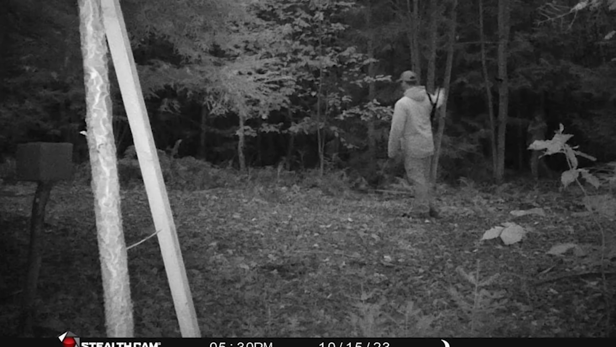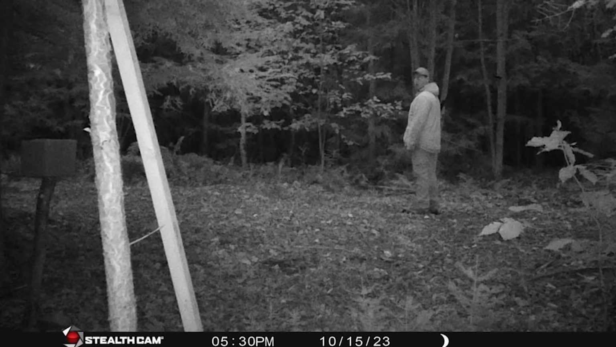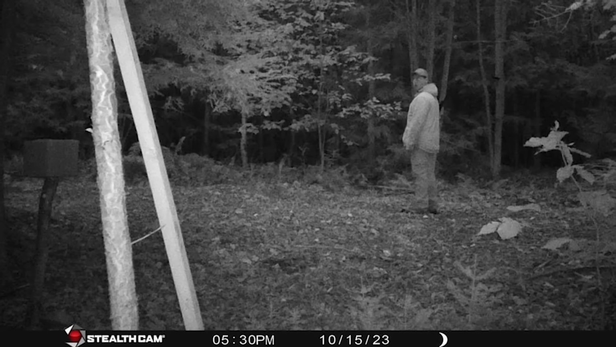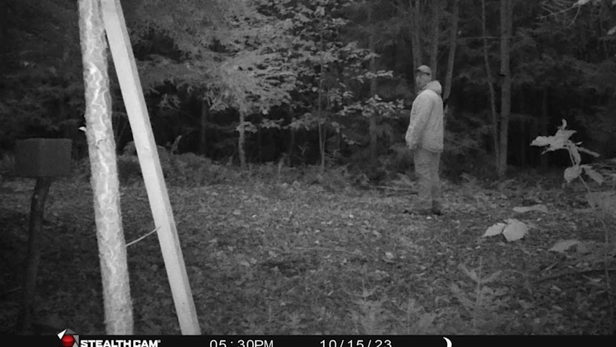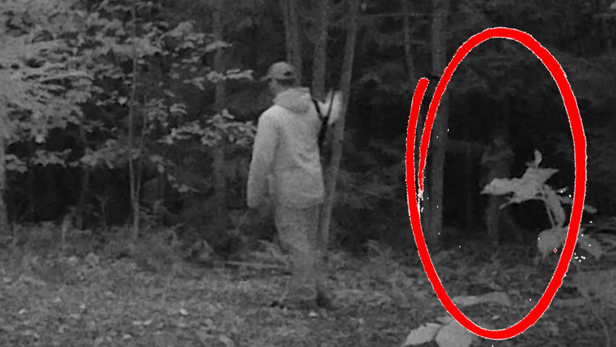This next Reddit post is from 2 months back. JT245 writes, "Hello. After looking at some old photos from a trail camera, I noticed a silhouette in the background and a white spot on the second photo. My brother was alone and has no explanation. What are your theories?" Now, take a real close look at these images and see if you can spot anything. It's hard to notice at first, but look at the middle right-hand side of the first image. We'll zoom in and circle it for you.